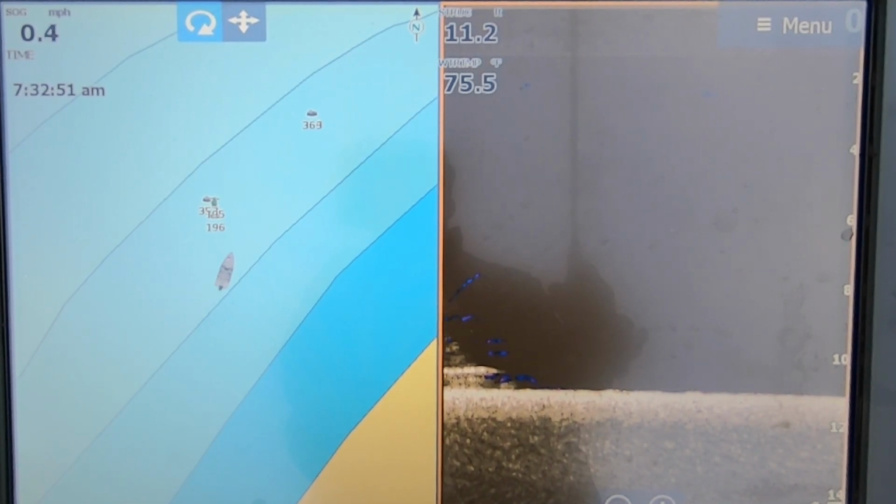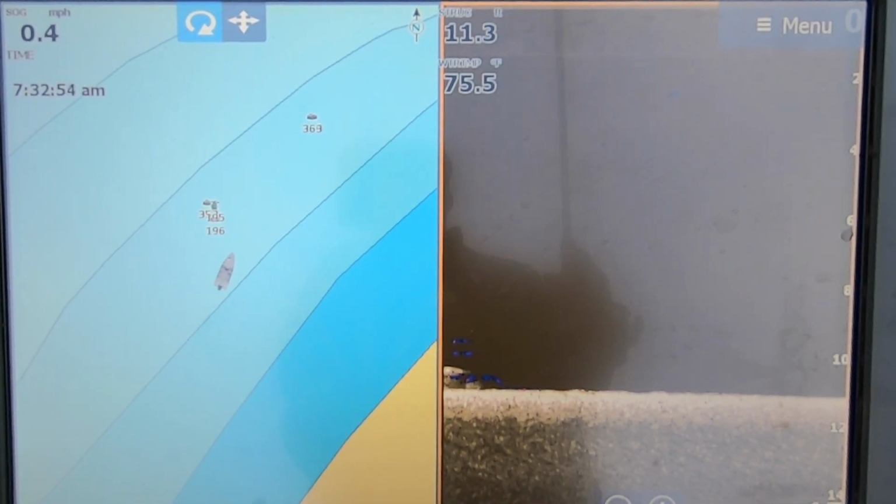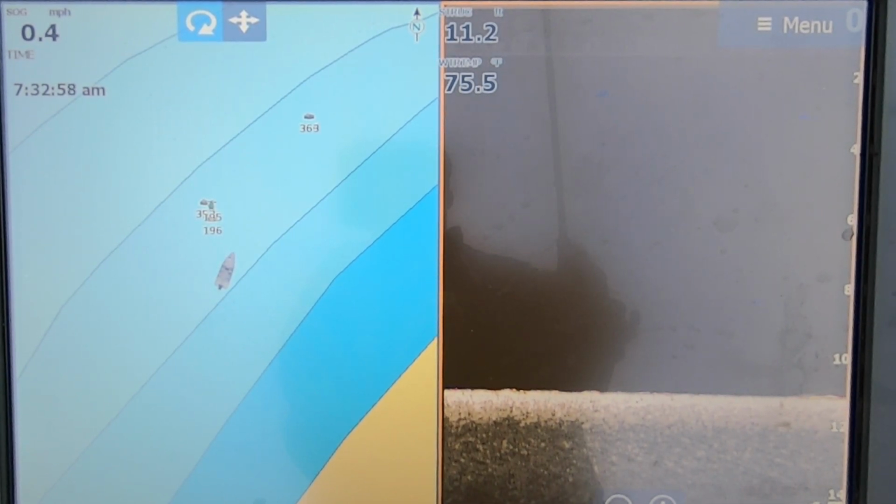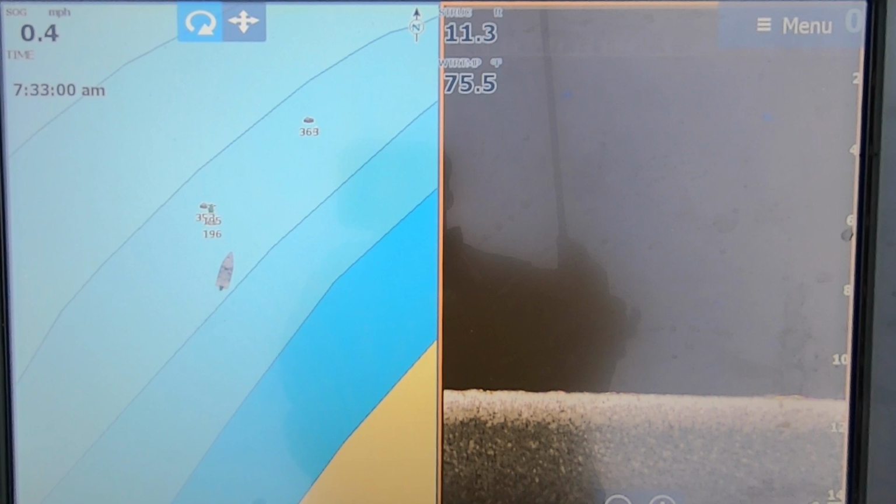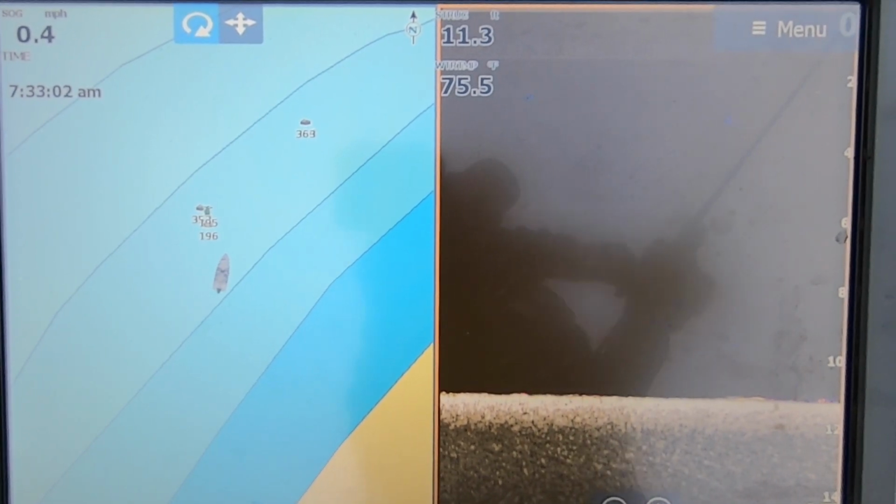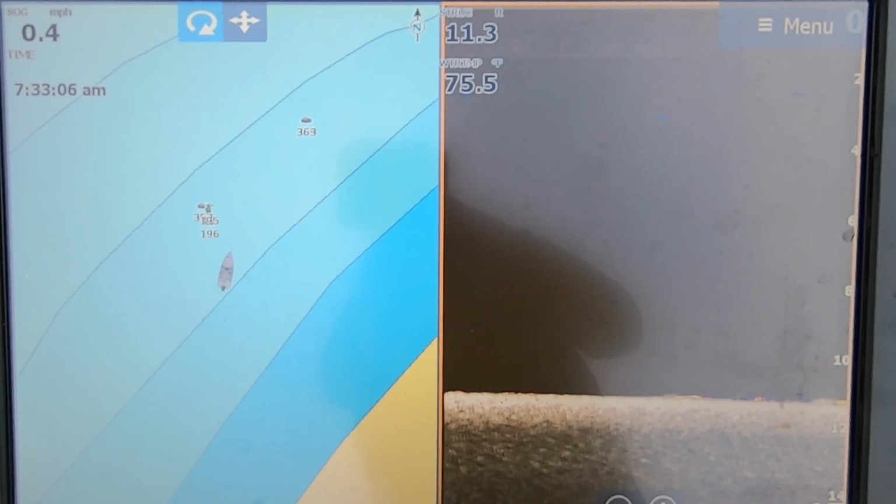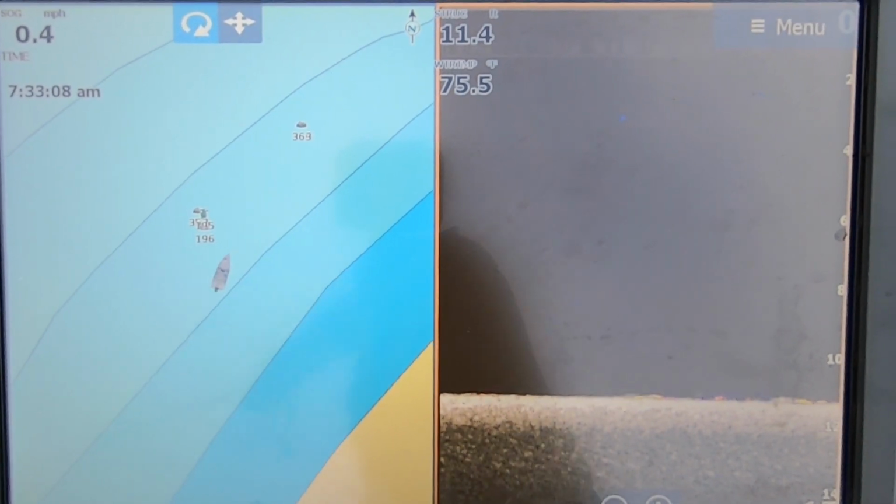Okay. And now we're going to get closer to that structure. And when we get close to it, you'll see exactly why those fish use it. You're going to start seeing bait fish. And those fish, especially in the late summer, they want to be around that bait. I mean, any time of the year, but especially late summer.